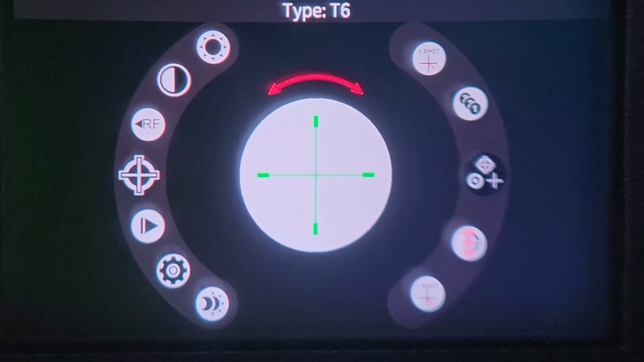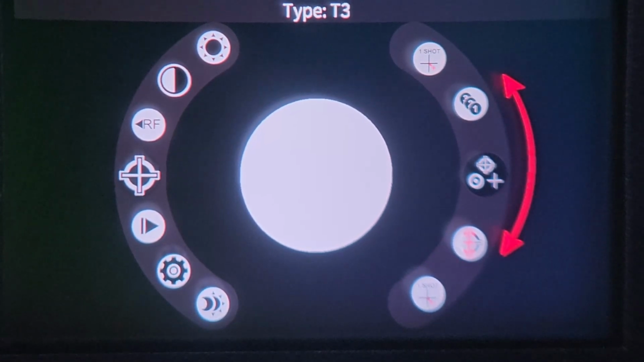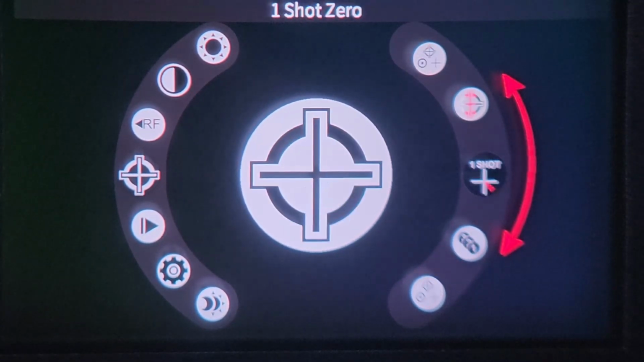The one-shot zero function is a pretty neat feature that allows you to fire one shot, and then while in that submenu, move a second reticle to where your shot actually hit, confirm it, save it to whichever profile you want, and then you'll basically be zeroed.